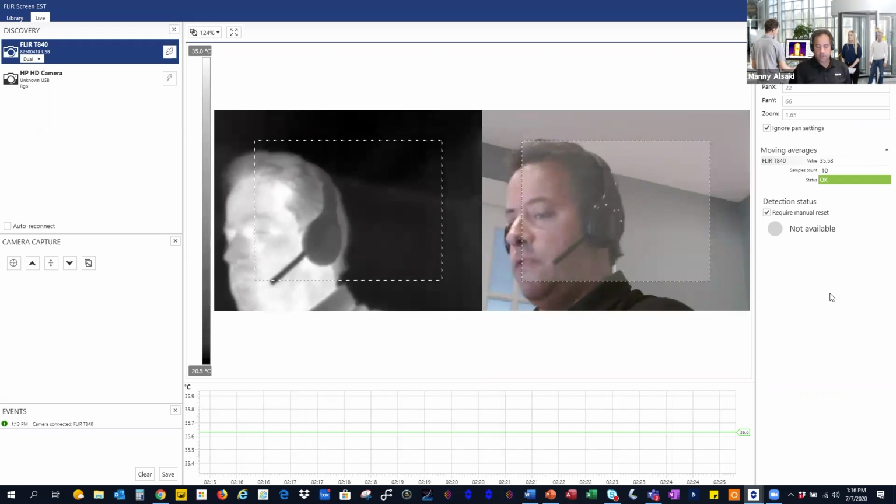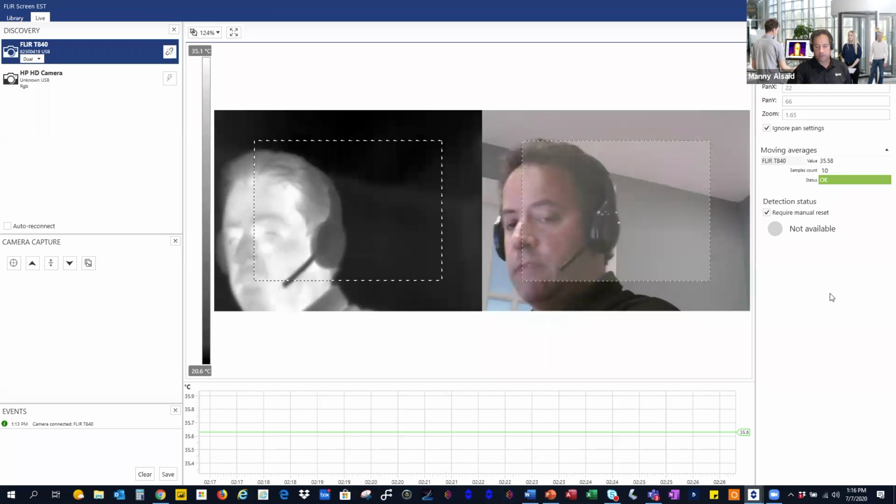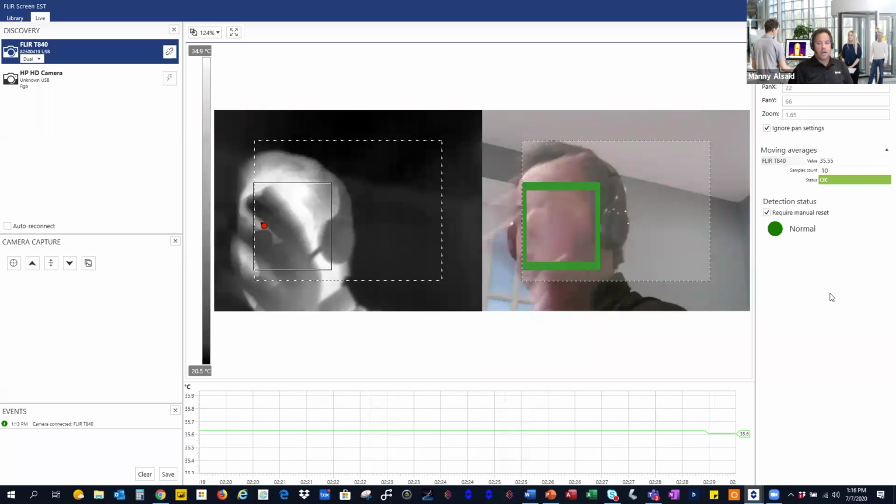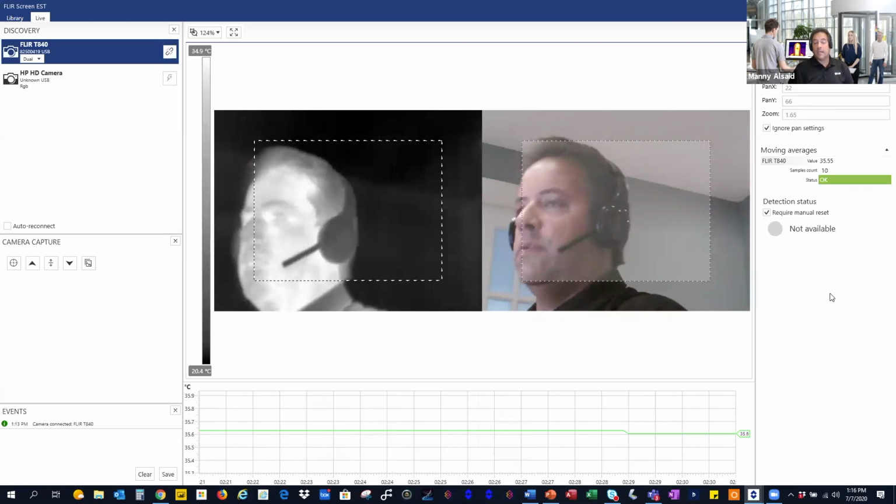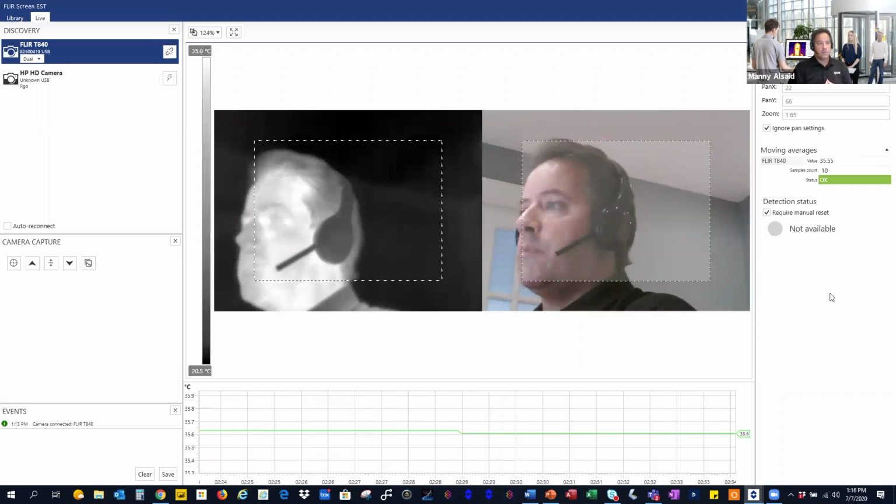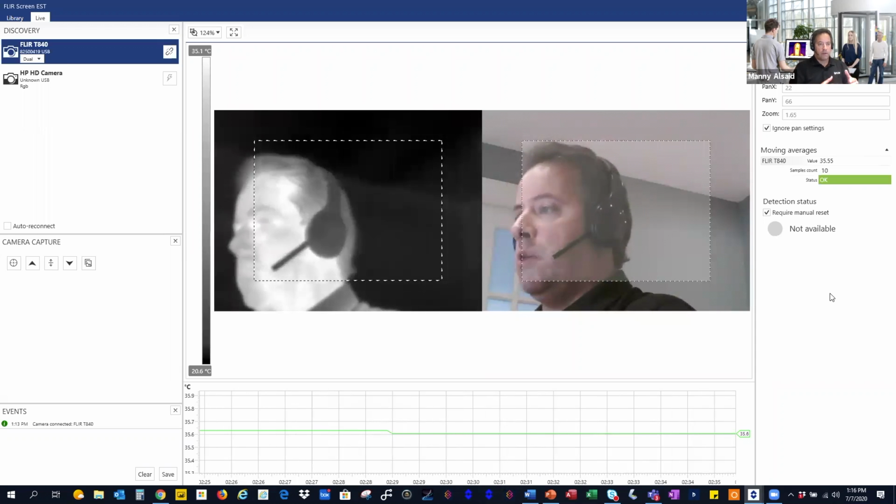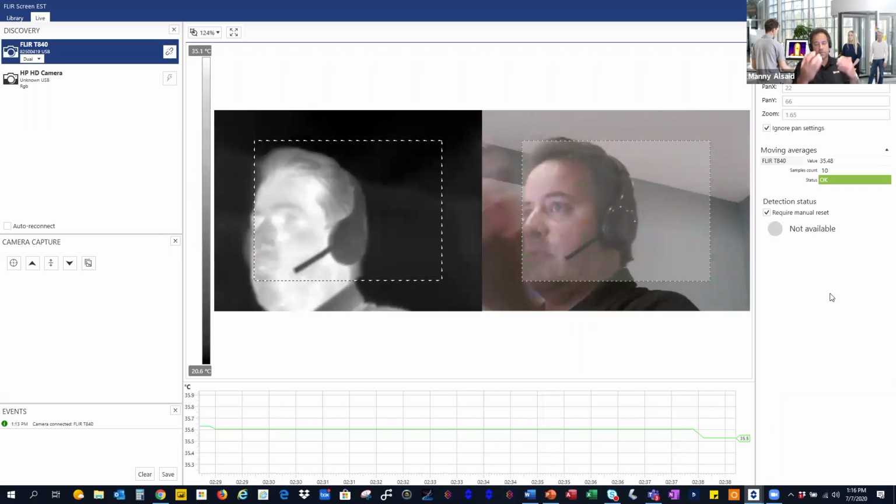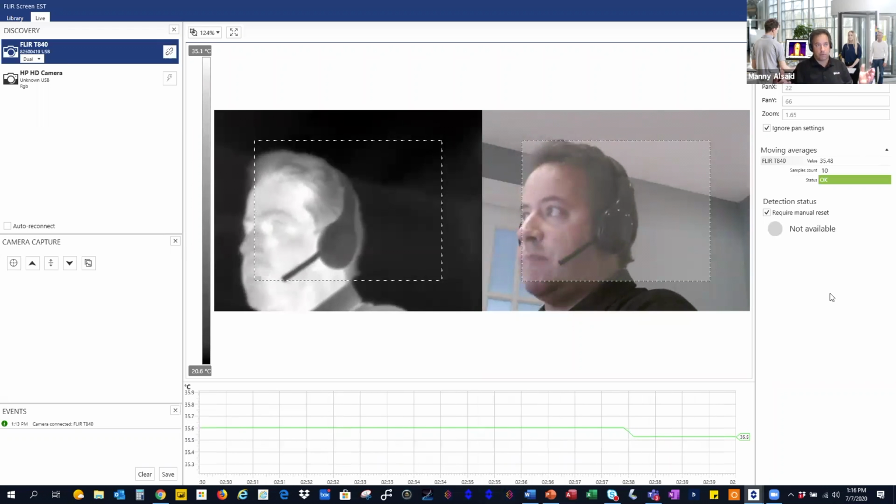There are systems out there, not from FLIR, from other manufacturers claiming they can scan large crowds, 20, 30 people at once. That's not possible. You're going to miss people, and that's your risk factor. If you're a grocery store where a person walking into your area is only there for half an hour and people are keeping a safe distance, you say, I don't mind if one person or a certain number of people are infected, because I can't control everybody.